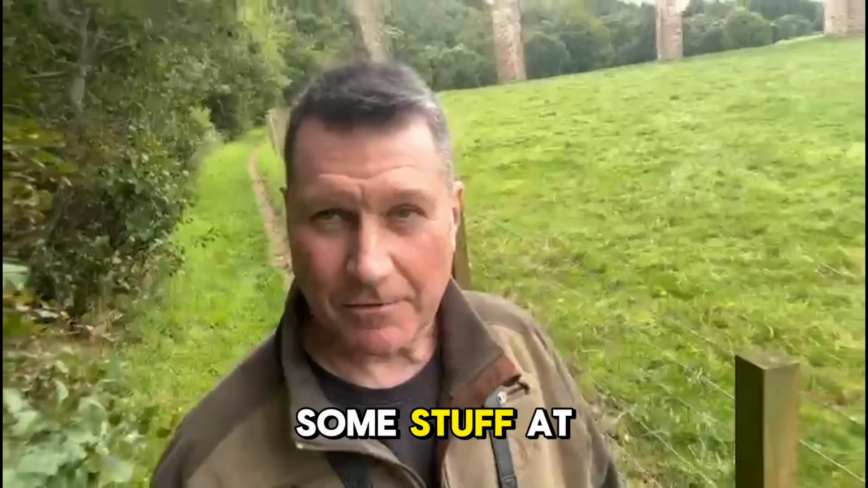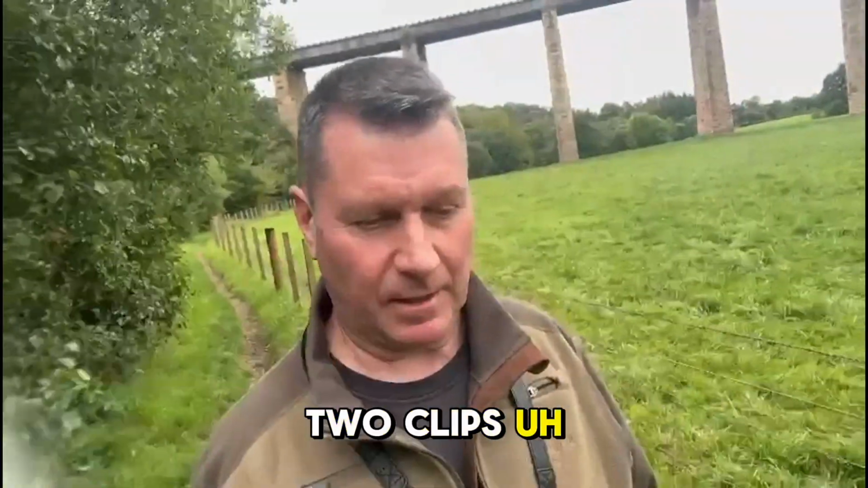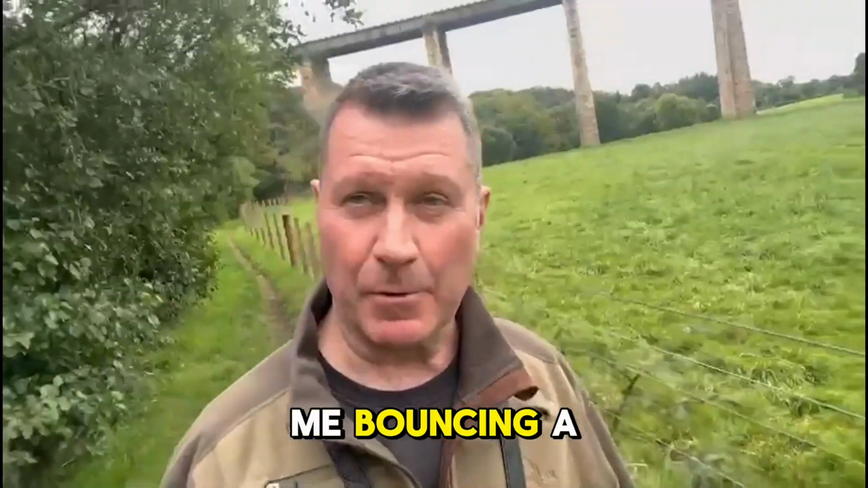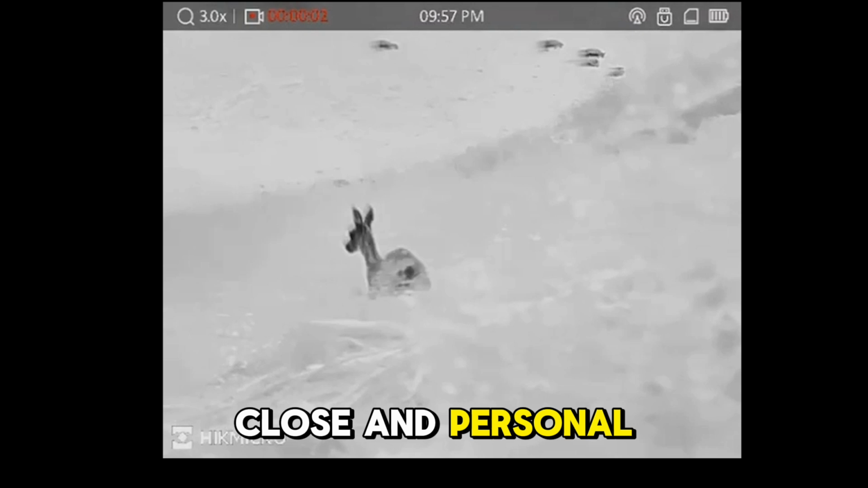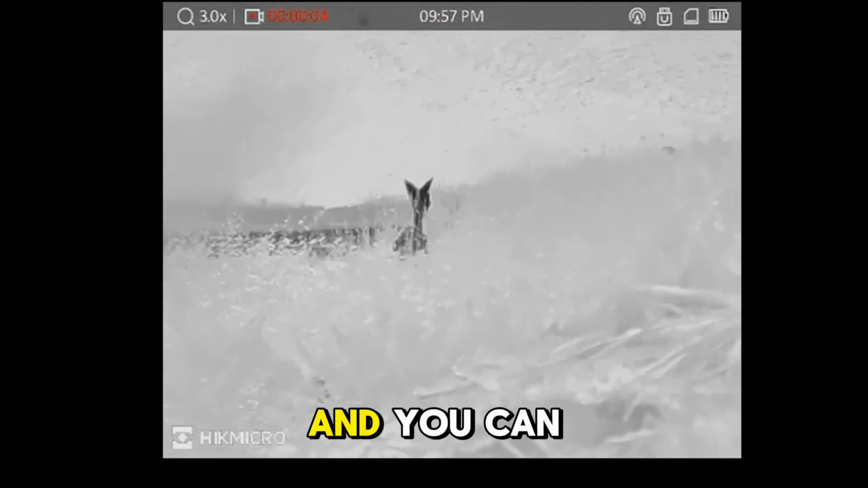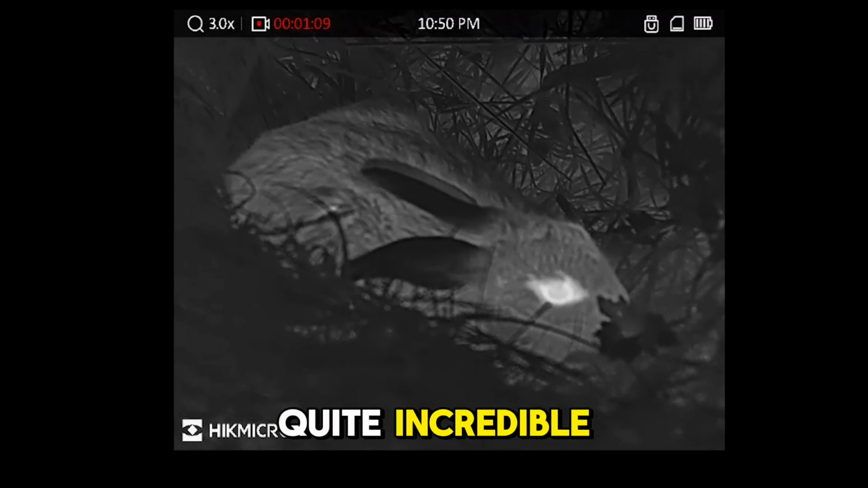So you've seen some stuff at distance, which is always what you want to see, the power of the thermal at distance. But the next two clips, quick clips I'm just going to show you, are me bouncing a doe and then me getting really up close and personal with a clamped hare. And you can see the power of the 640 sensor because you can see the hairs in its back, quite incredible.